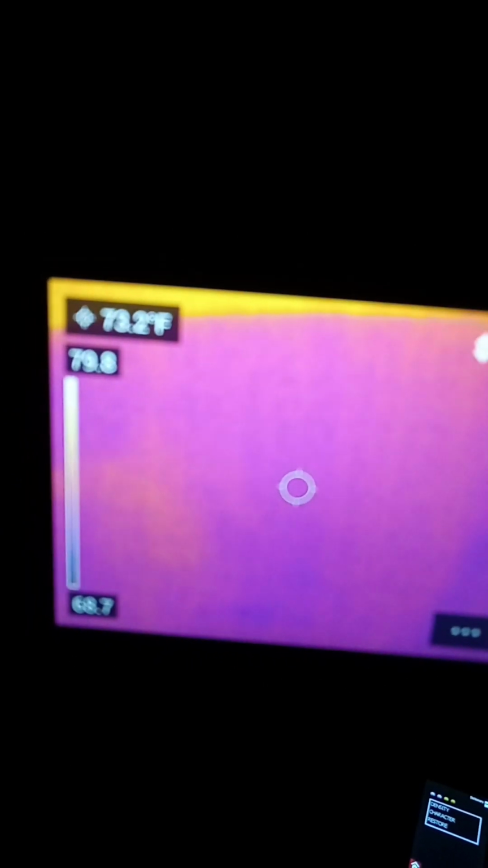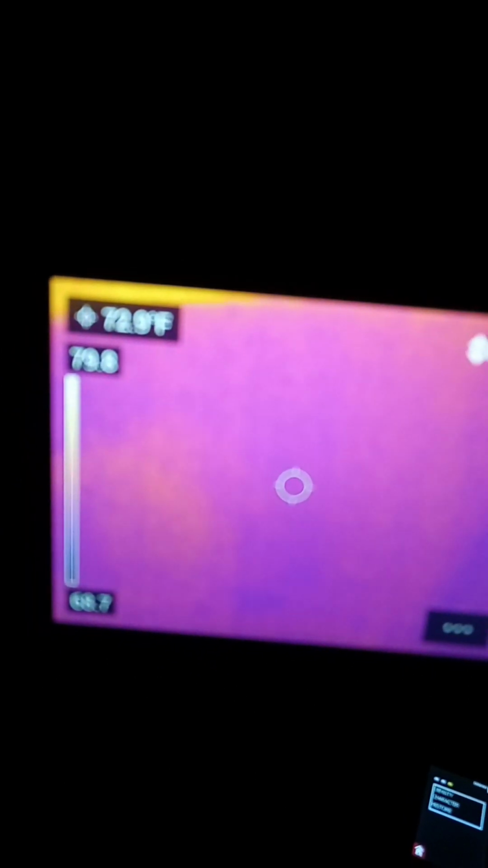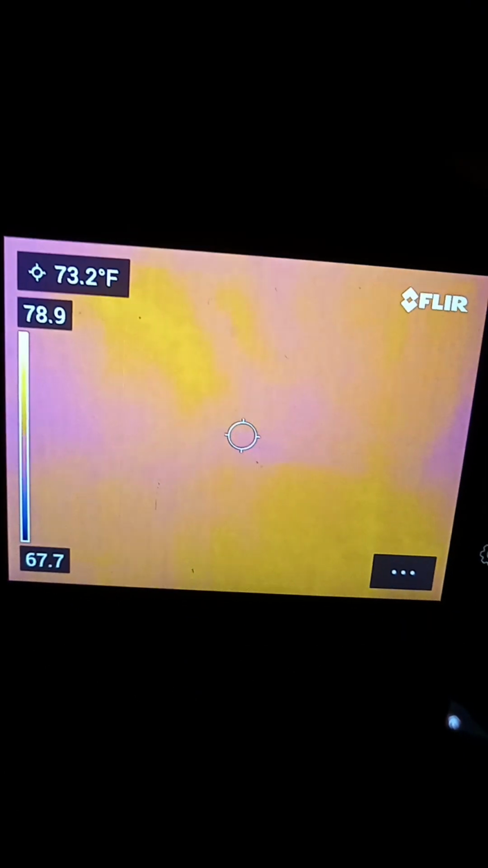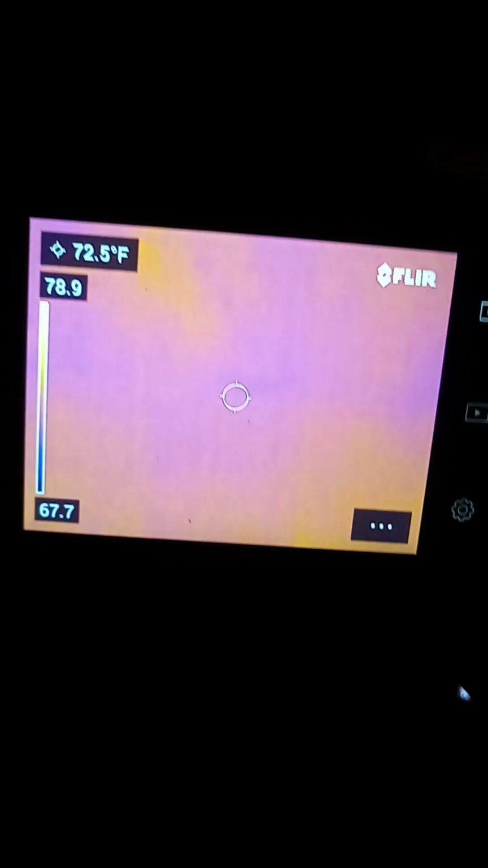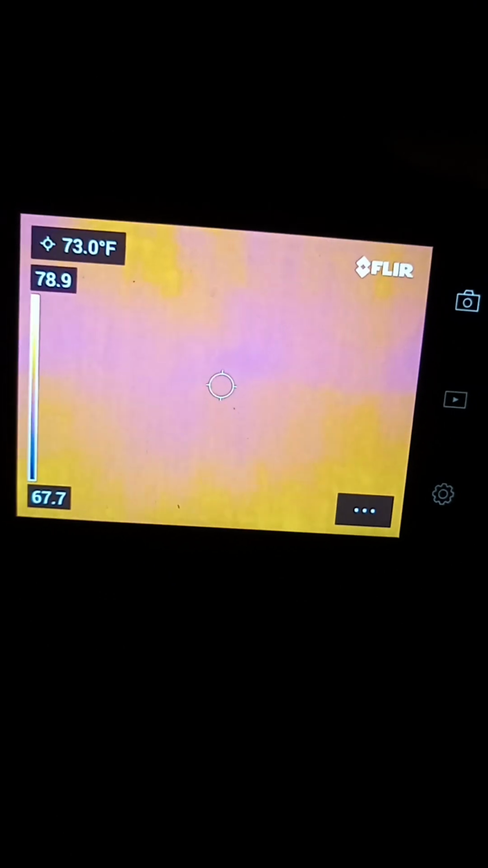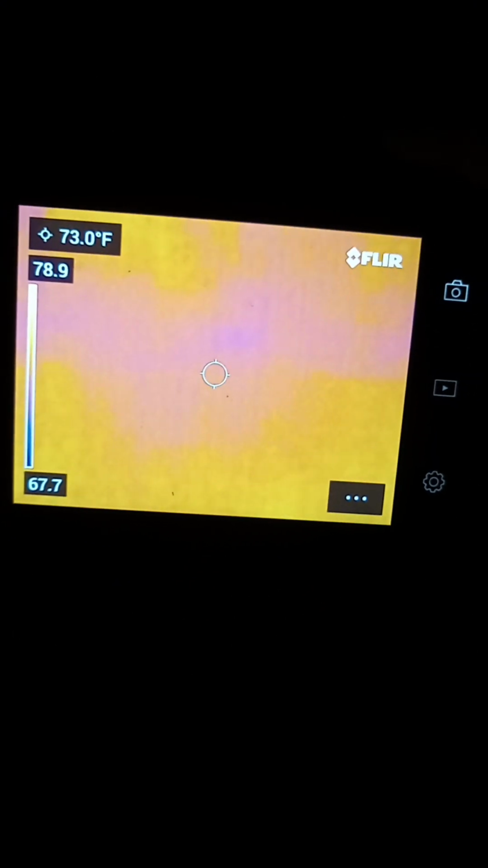The range looks like what I'm looking at now is 73.9 degrees Fahrenheit. And the range looks like it goes from 78.9 to 67.7. Well, it came in clear now. There may have been a ghost or spirit or something in front that was causing it to be blurry like that.